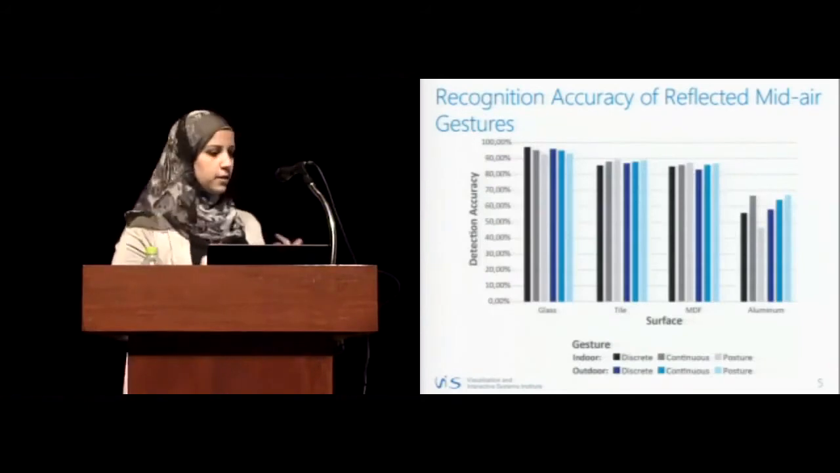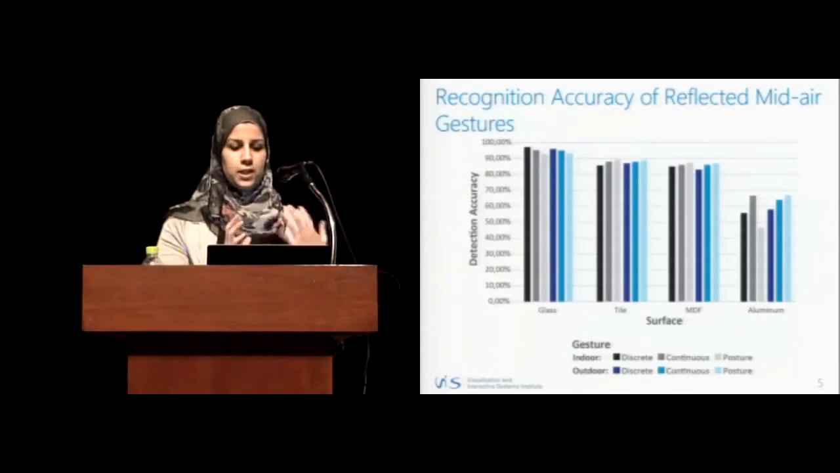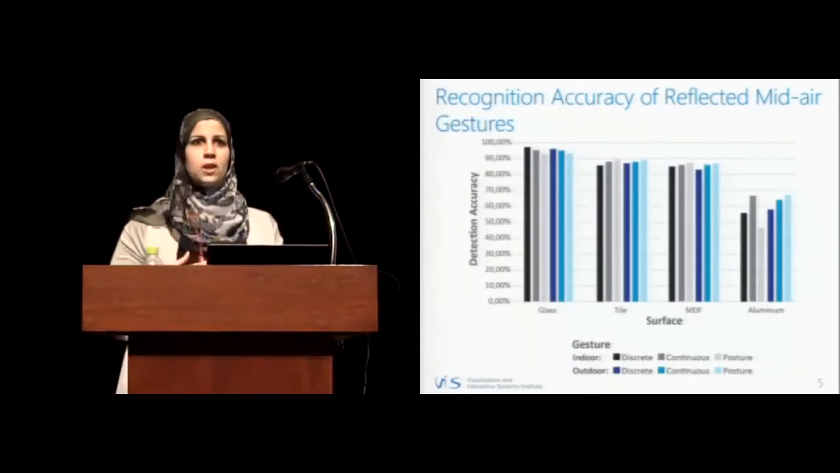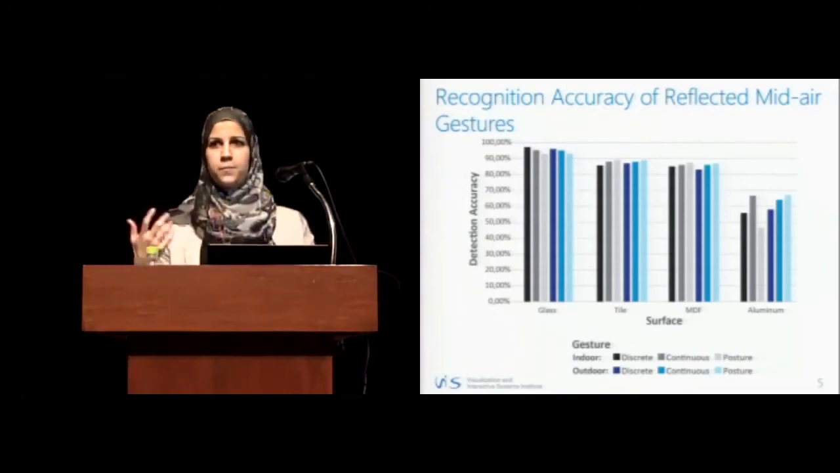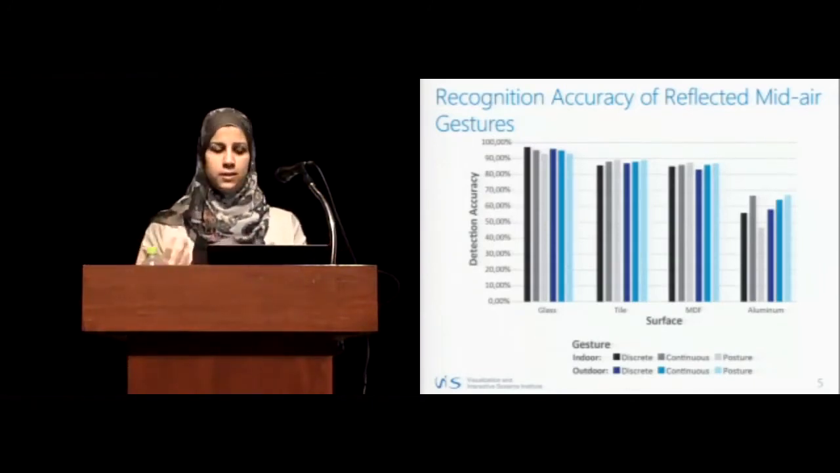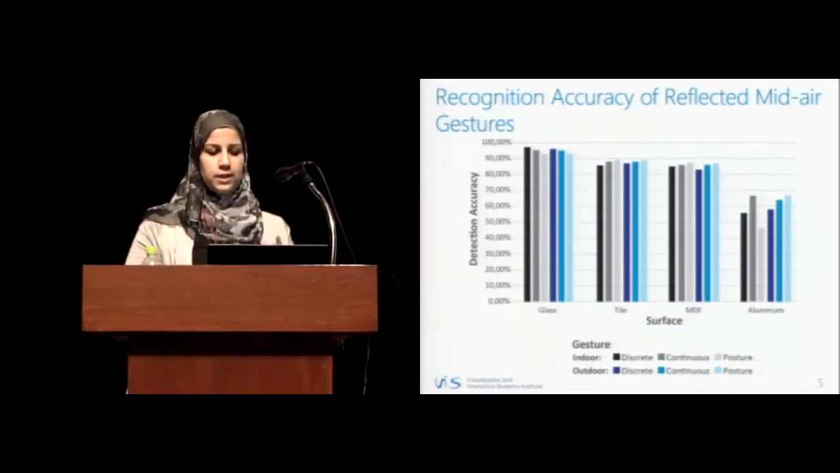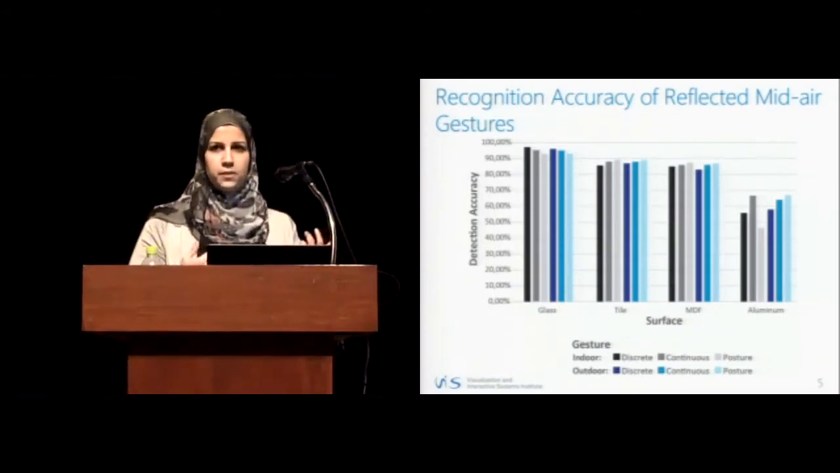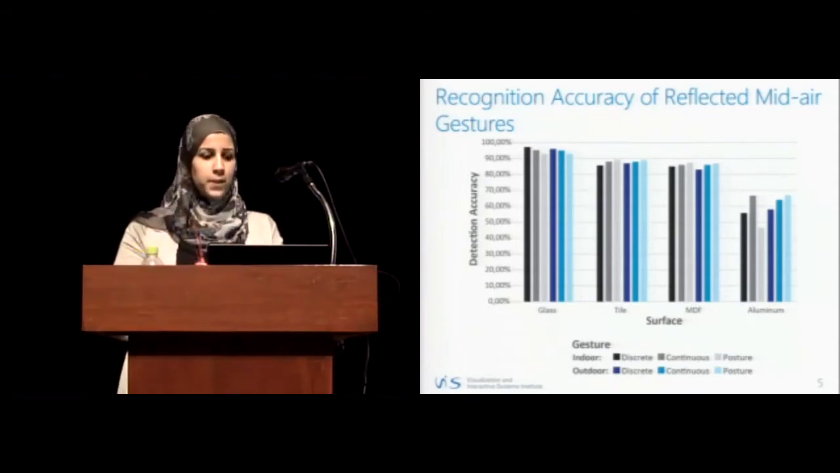So based on our results, one interesting point is that for indoors and outdoors, we have more or less pretty similar results, which indicates the robustness of thermal imaging. It can be used in different environments regardless of the lighting conditions and the surroundings. And another thing is, glass showed the highest recognition accuracy, an average of 95% for most of the gestures: the mid-air pointing, postures, and swipe.